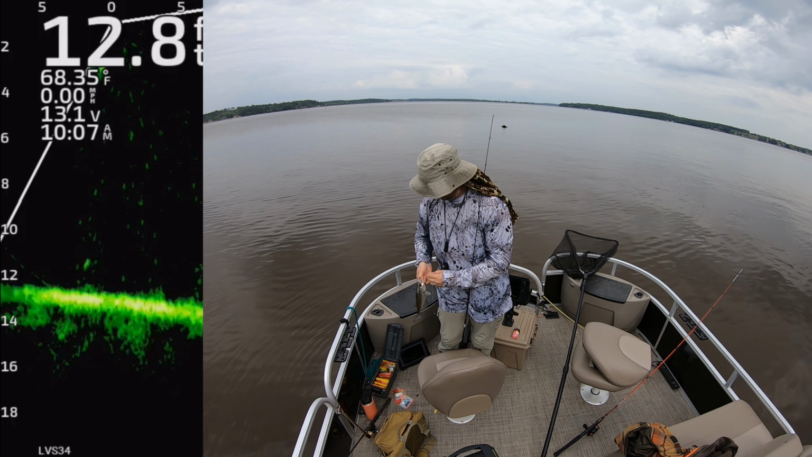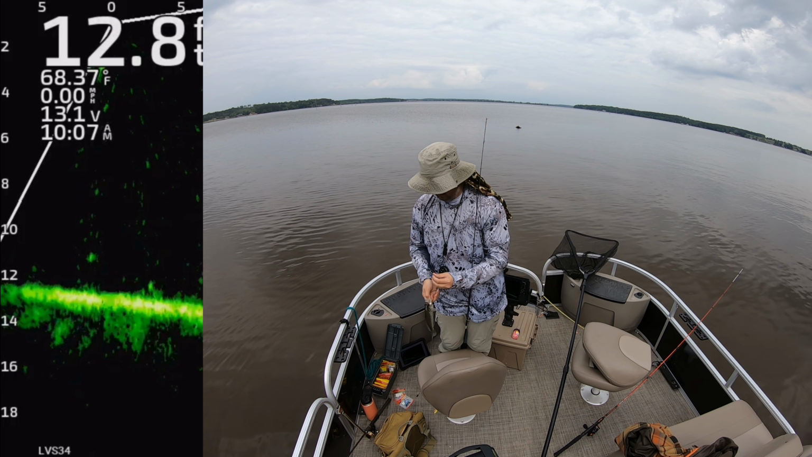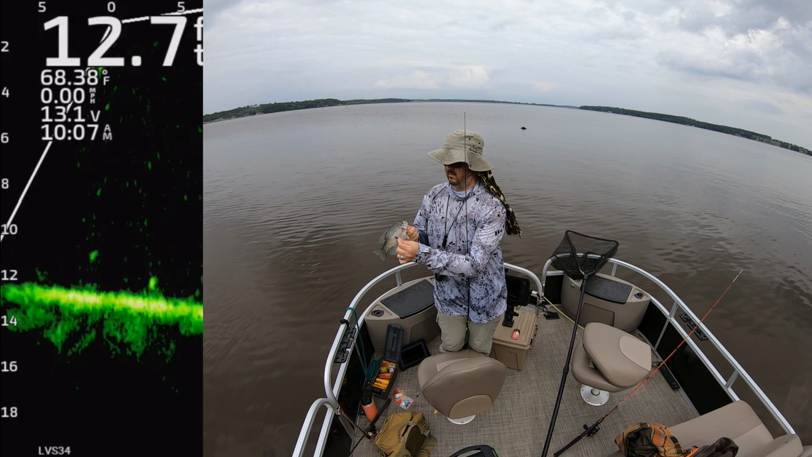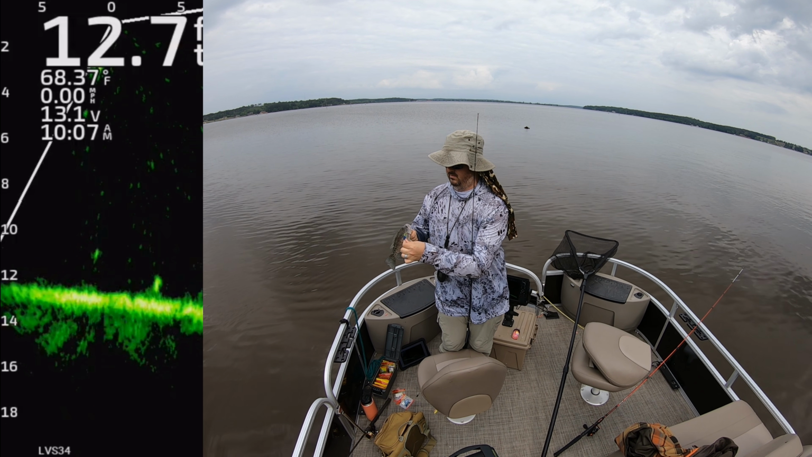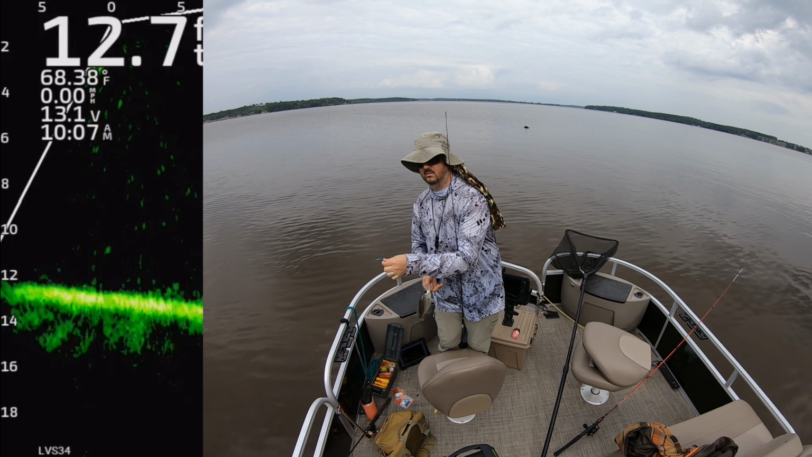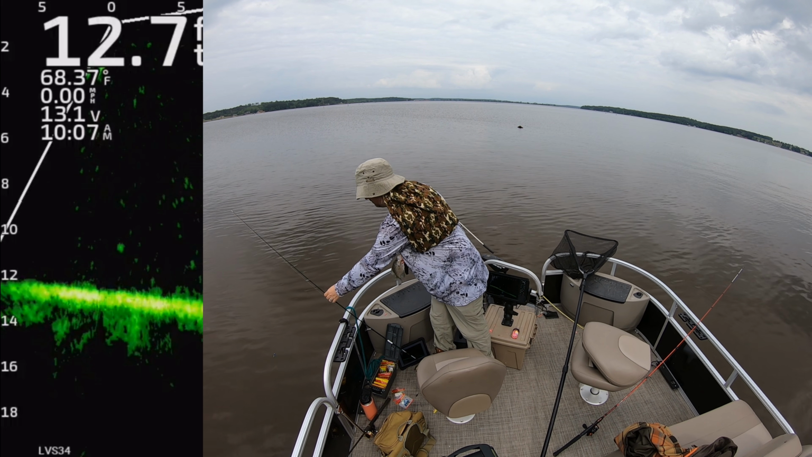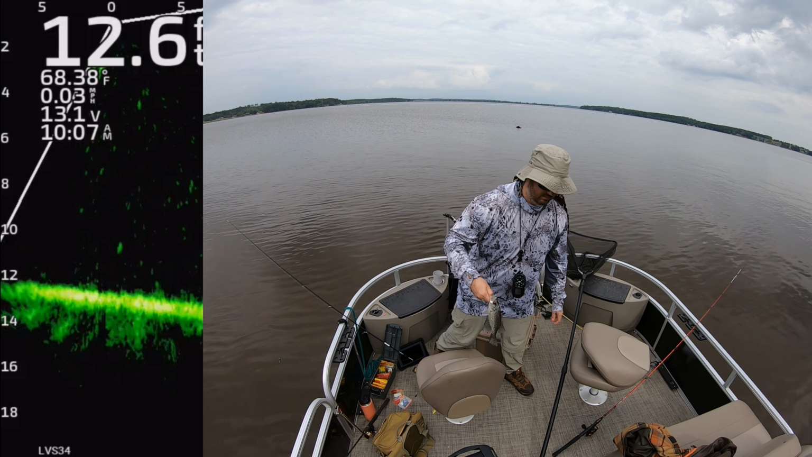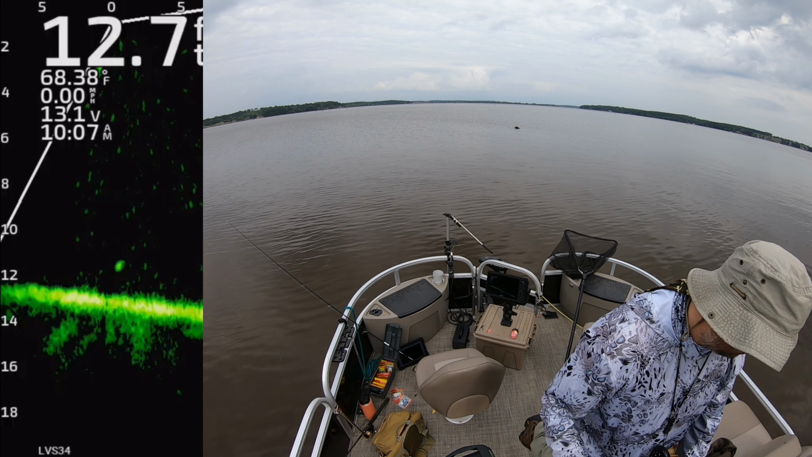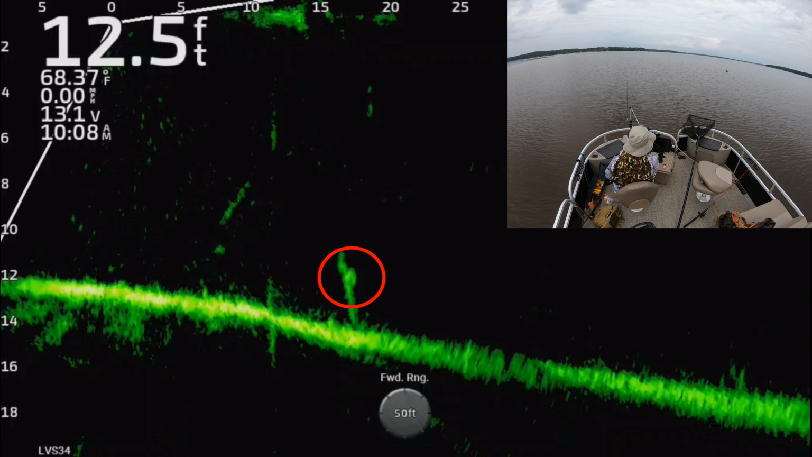So this is me showing you what I do with new jigs after I catch a fish. You can wipe that jig on your fish a good bit and get that scent on there. Maybe this is just anecdotal, but I seem to have more success if I do that with a brand new jig, because I just changed that jig out. If you get that scent all over that jig, the fish seem to bite better.